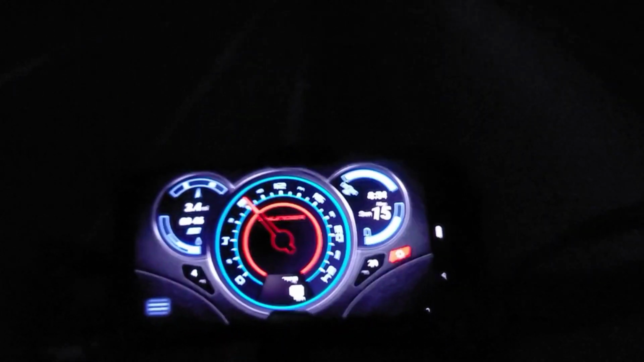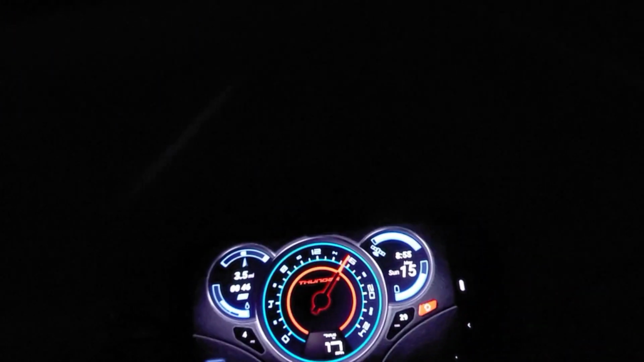And I can't see a goddamn thing. So let me slow my ass down. Because I can't even see if I'm running over a pothole. Even though there ain't no potholes. Let me see something.